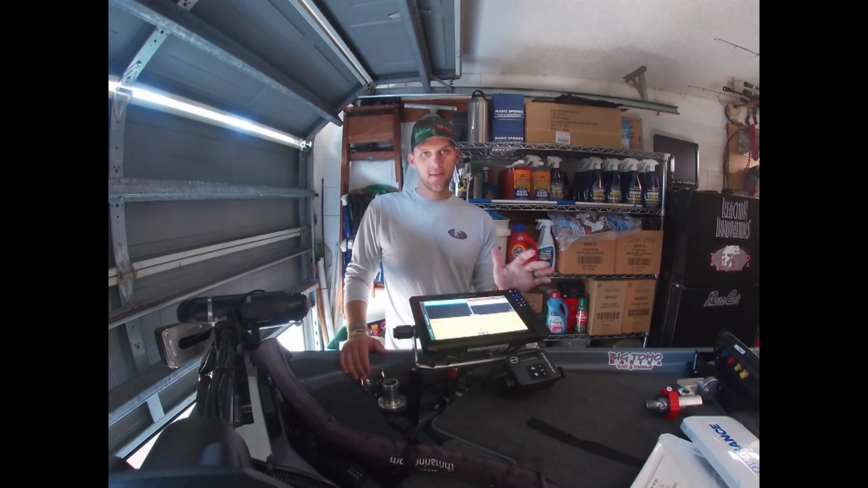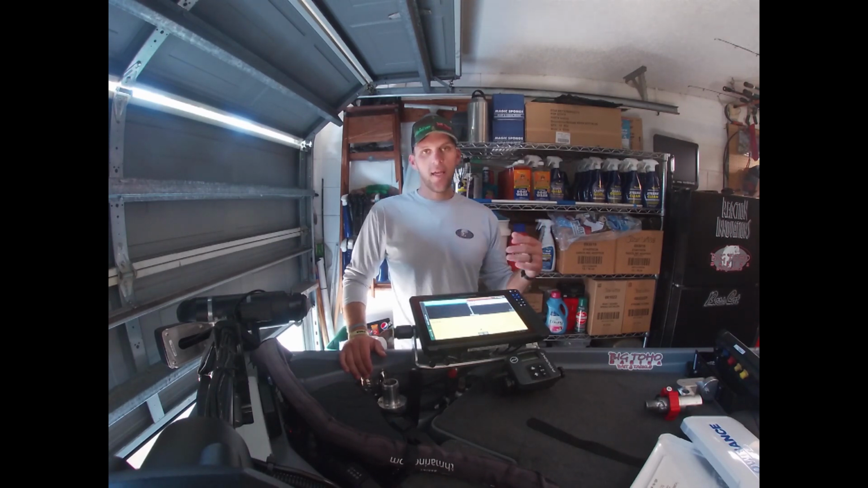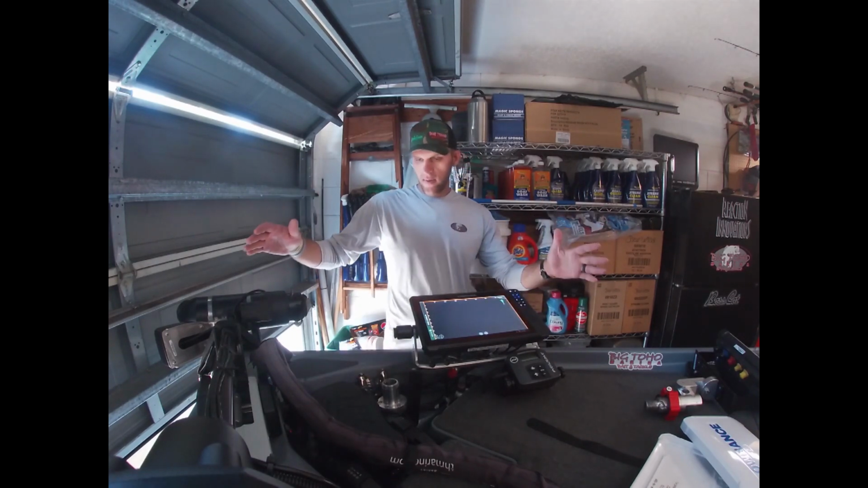I highly recommend, if you guys are in the market for checking out graphs, check out the new Live units. They're amazing units, super clear picture. Updates come out all the time for those of you that are looking to keep up to date with things. And the new Live site is just insane. So make sure you check it out. This is the front of my boat.